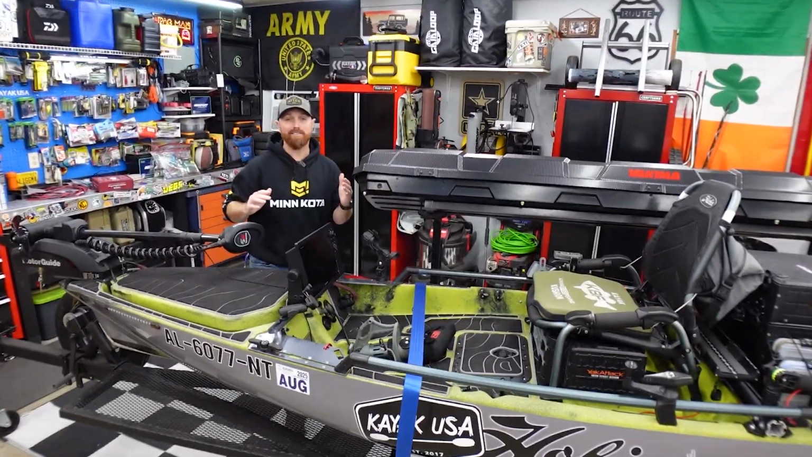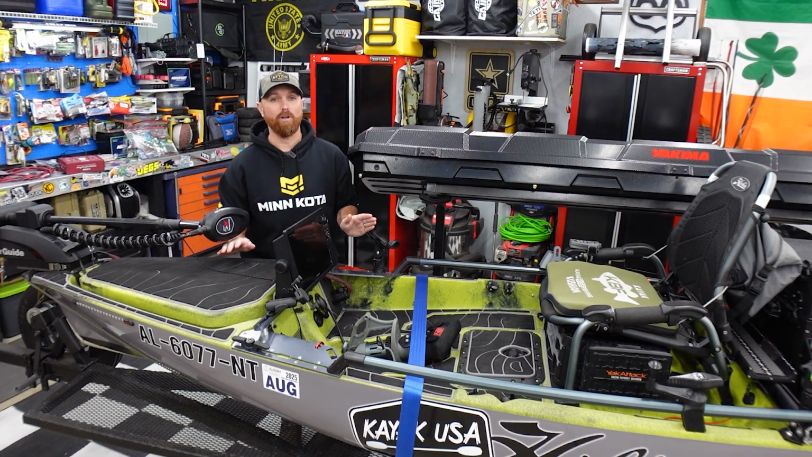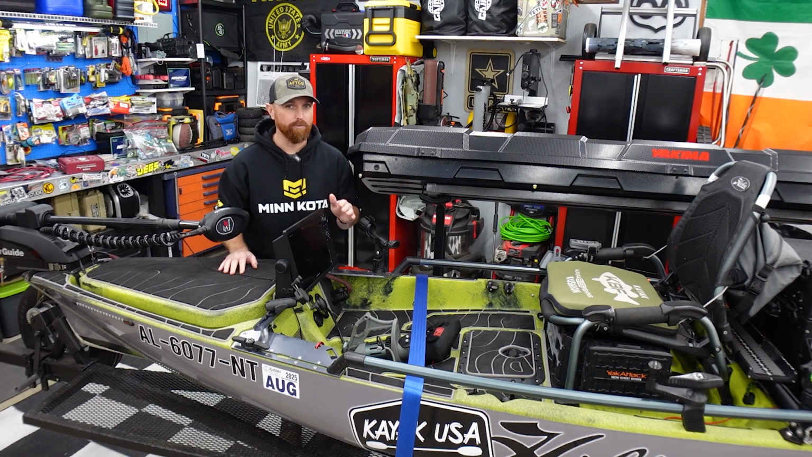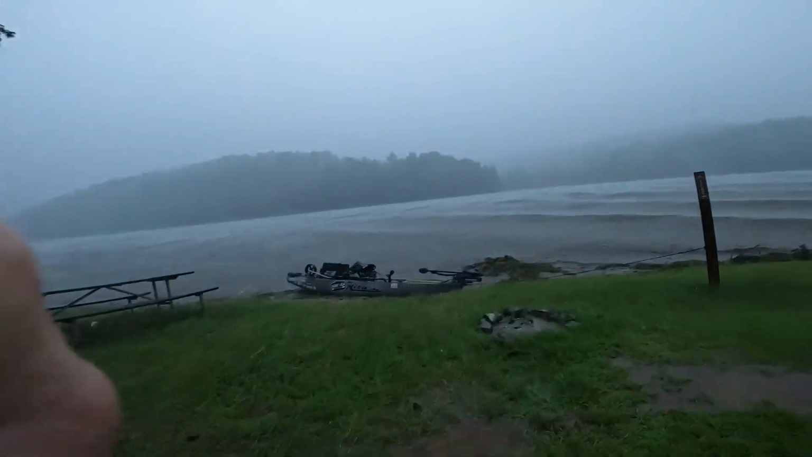All right, guys, I'm back at the shop. I have no idea where that storm came from. It was supposed to be all gone by 12 o'clock. Like the wind was just supposed to come through and it's supposed to be nice after 12. That was not the case. It seems like every single time I want to take this kayak out and do some filming, I get hit with a crazy storm. If you guys remember, a couple of months ago, we got trapped in a tornado while we were tent camping out on Lake Gunnersville.